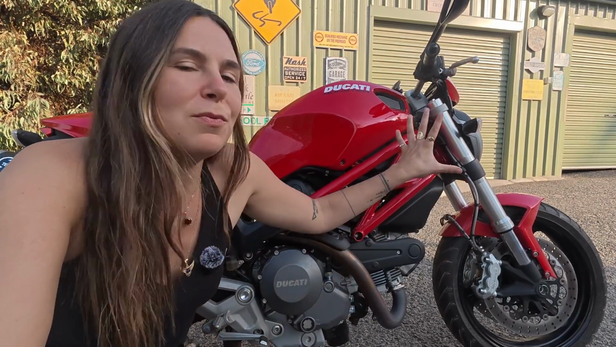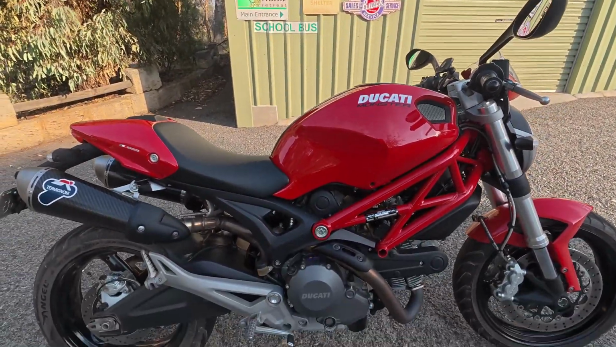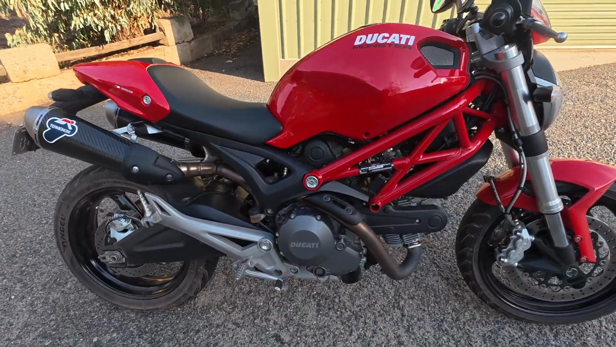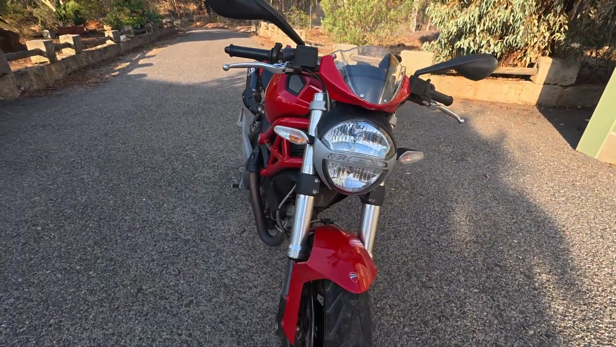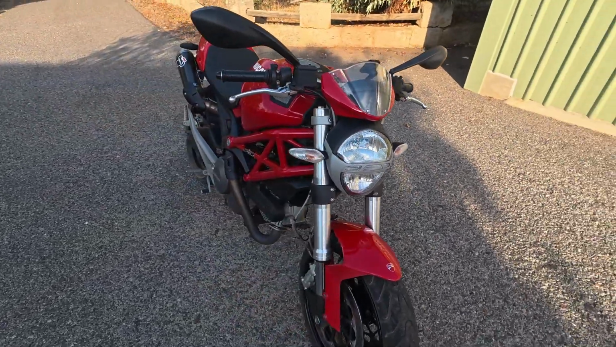And today we're going to be riding my Ducati Monster 659. I'll show you. And I love this bike. This is only going to be my fourth time riding this bike, so still there's a bit of a thrill involved in it for me. But isn't she cute?